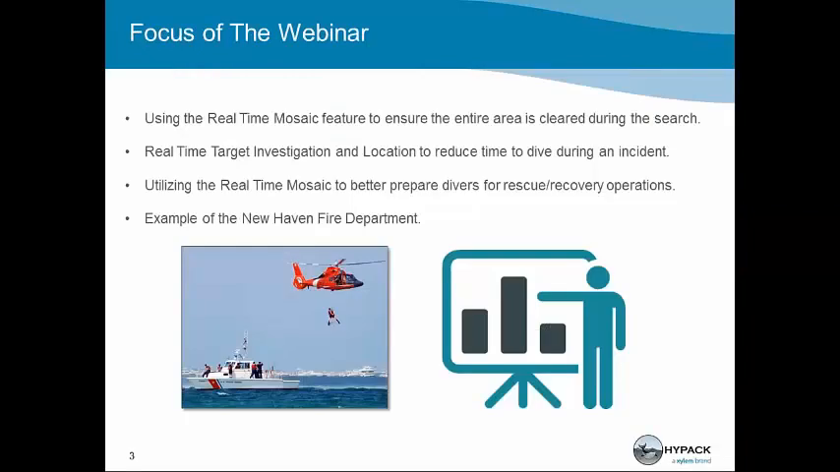Thank you, Brittany. I'm excited today to share the marine search software and what we can do to assist people in their search requirements. One of the things we're going to talk about is a real-time mosaicing feature that ensures the area searched is cleared and there's nothing left to chance that we may not have found the target we're looking for.